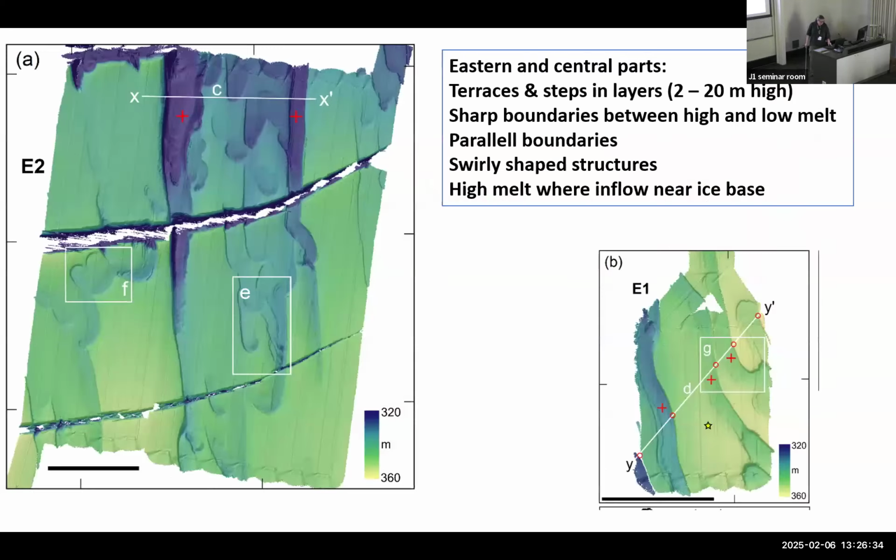Over here, it looks quite different from the west. Here, we don't see any of those big streaks or erosional patterns. Instead, there are layers in the ice and very sharp boundaries between, like here, this is thinner, so here we have had some melt, and over here is thicker and there's no melt, and the boundary is razor sharp between them.